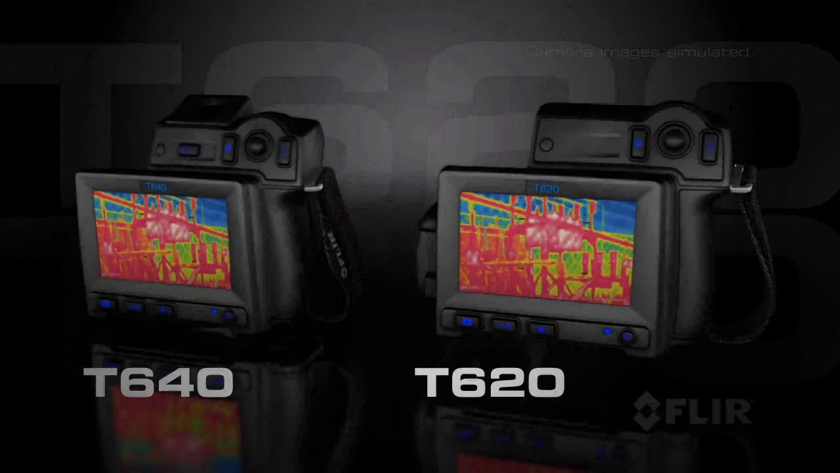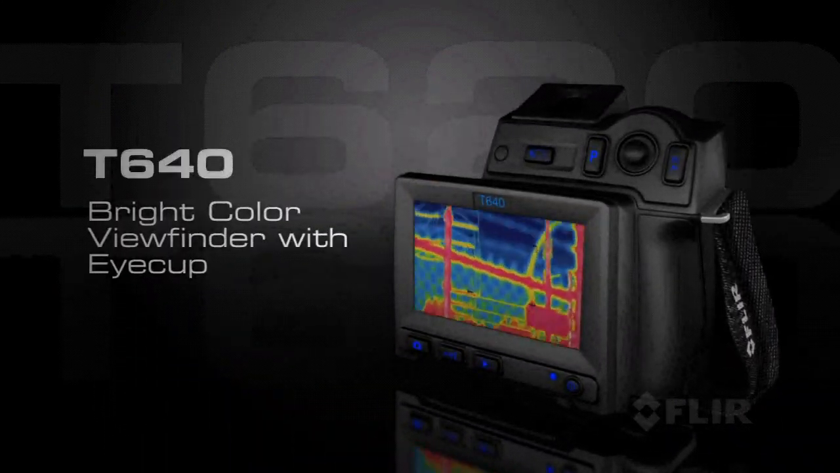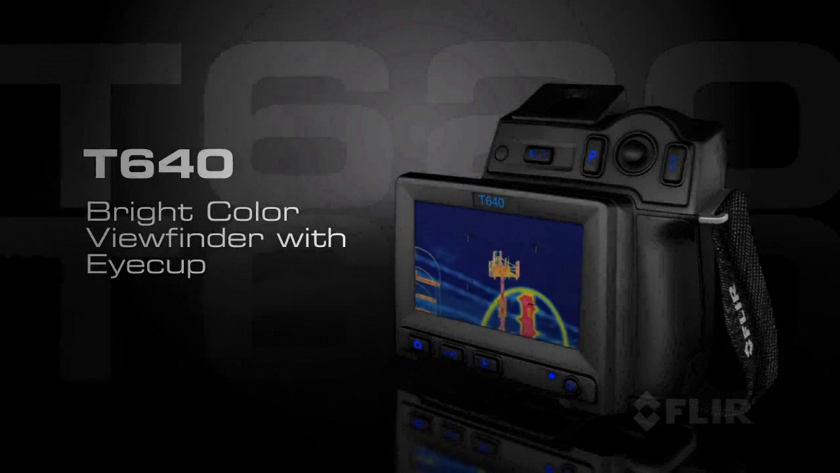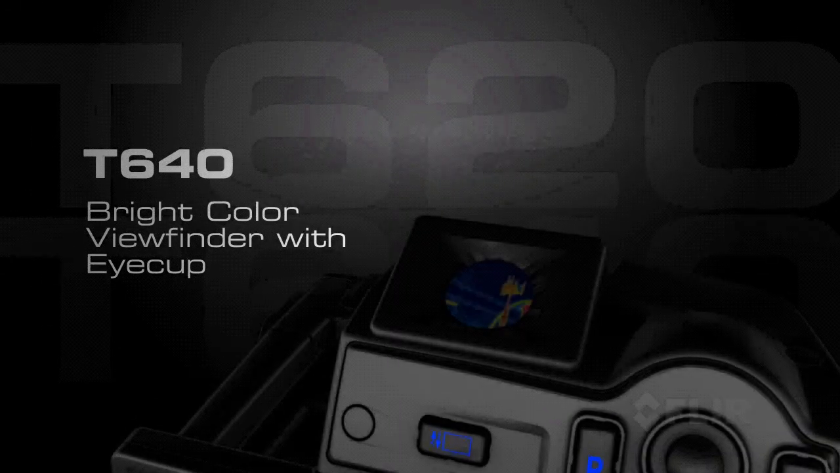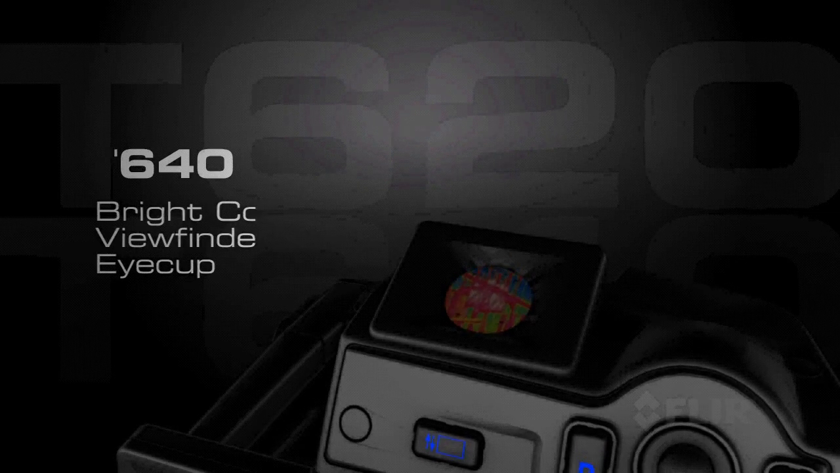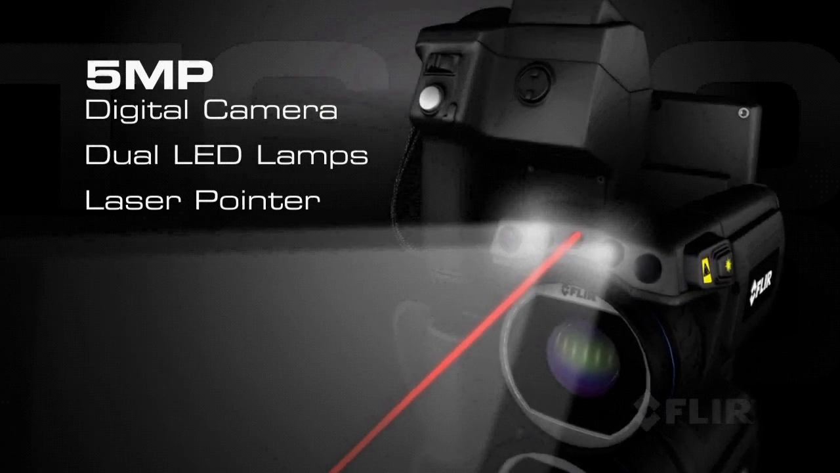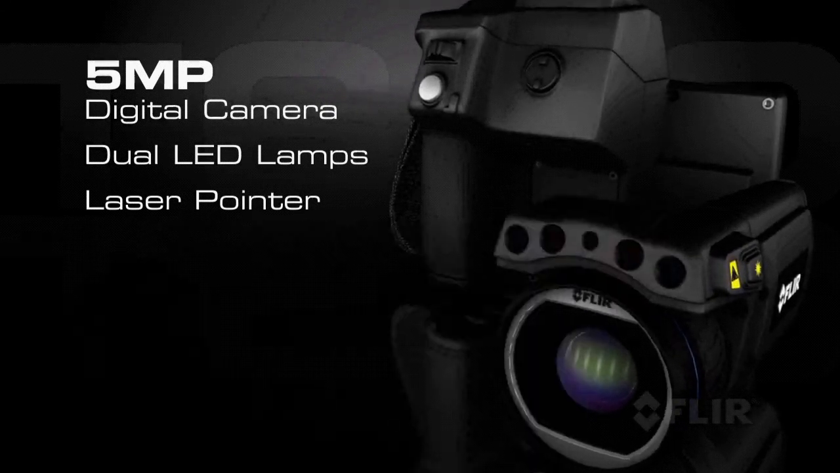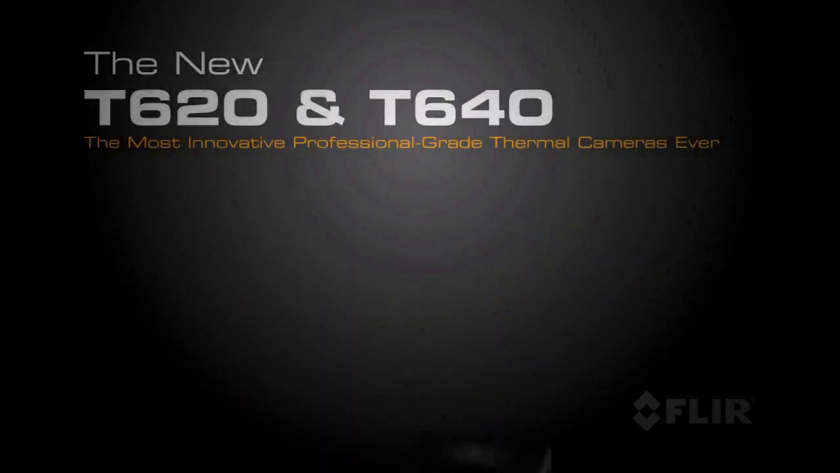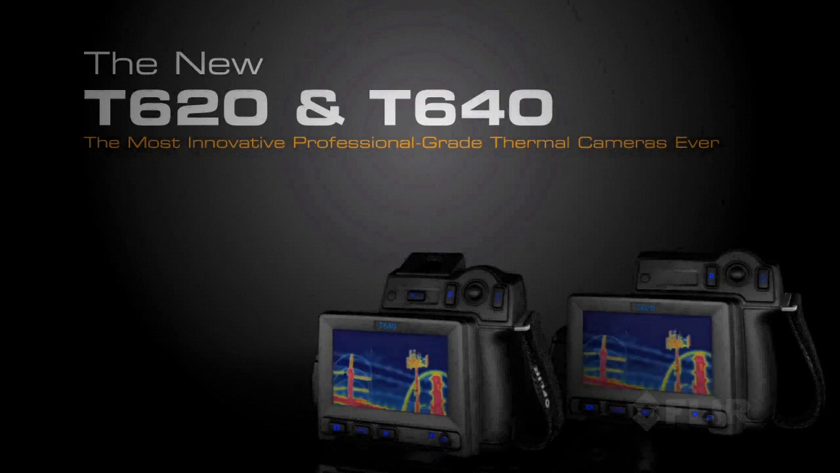Both models come with a large LCD for comfortable viewing. Choose the T640 and get the extra advantage of an onboard color viewfinder that makes working in bright conditions even easier and more productive. And both feature a 5-megapixel digital camera with the fastest autofocus available for the sharpest reference pictures and video. Only FLIR can give you such innovative flexibility and speed in a professional thermal imaging camera.